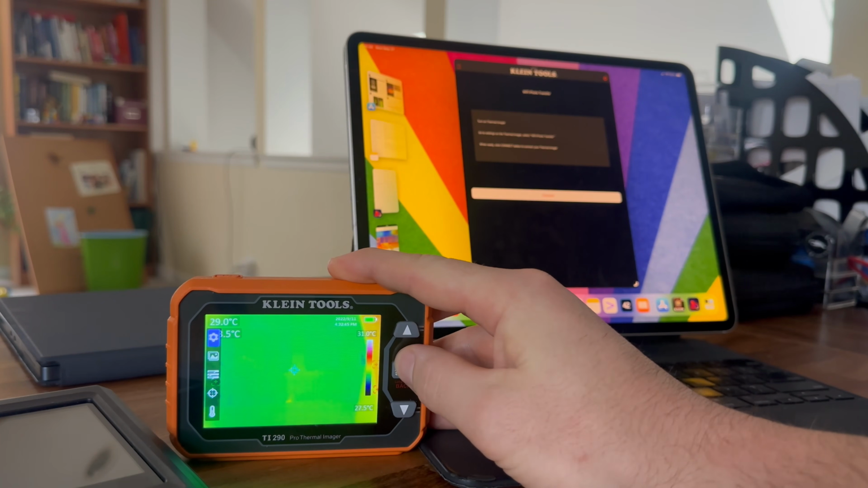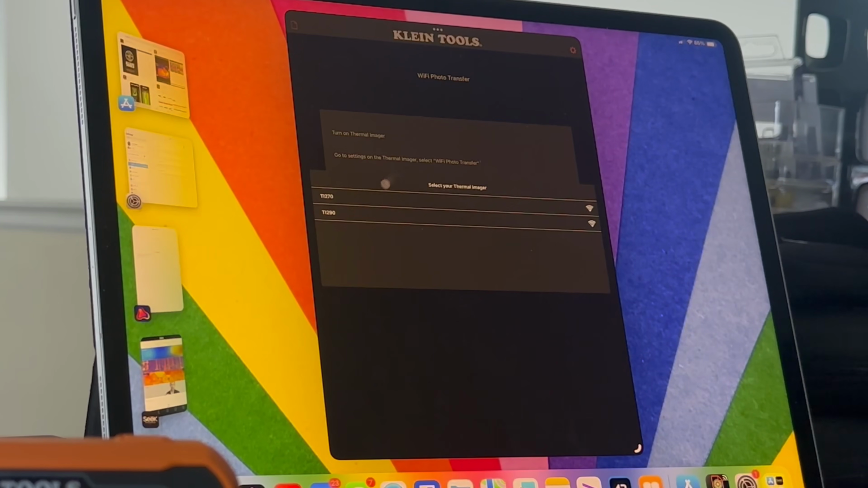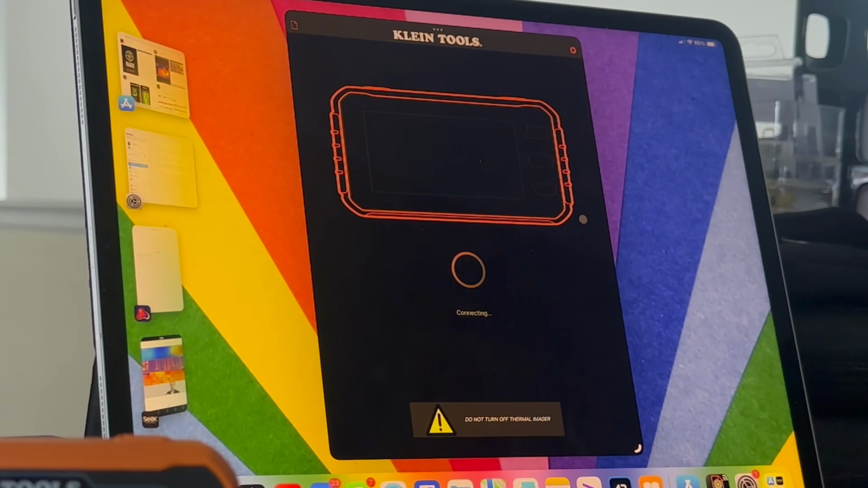So, we started with the Klein. I'm actually impressed with the Klein mobile software in that offloading is probably the most straightforward. So offloading the images from the imager to your iPad or your iPhone. I don't have an Android device, so I can't speak to that, but I would assume it's a similar situation as with the iPhone. You turn on the hotspot on your thermal imager, you go into the app on your phone, you tell it this is the model of Klein that I'm using, and it finds that Wi-Fi network, asks to connect to it, it connects to it, pulls up all your images.